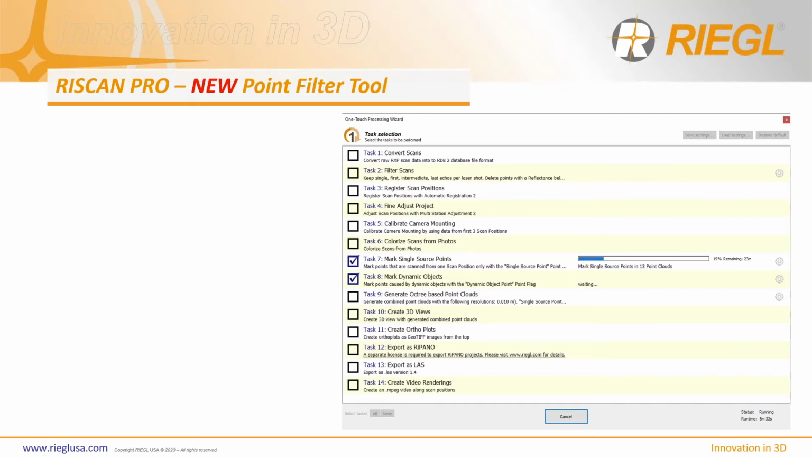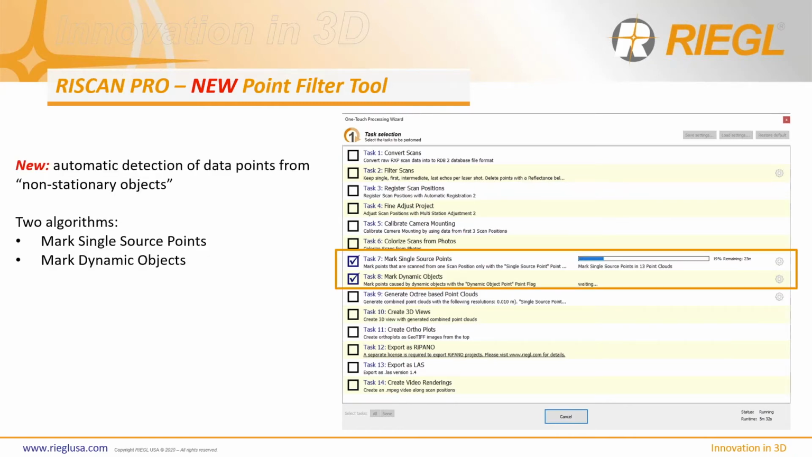But yeah, you can find it in the new one-touch processing wizard, right? So task number 8 and task number 7. And from there, you can see next to it there are different settings that you can implement, for example search radius, tolerance, and stuff like that, to make it more or less aggressive. But the cool thing is that it works so well. I was blown away when I initially saw how well it worked, and it cleans up the data extremely well. I have some fine examples to show you in a little bit.